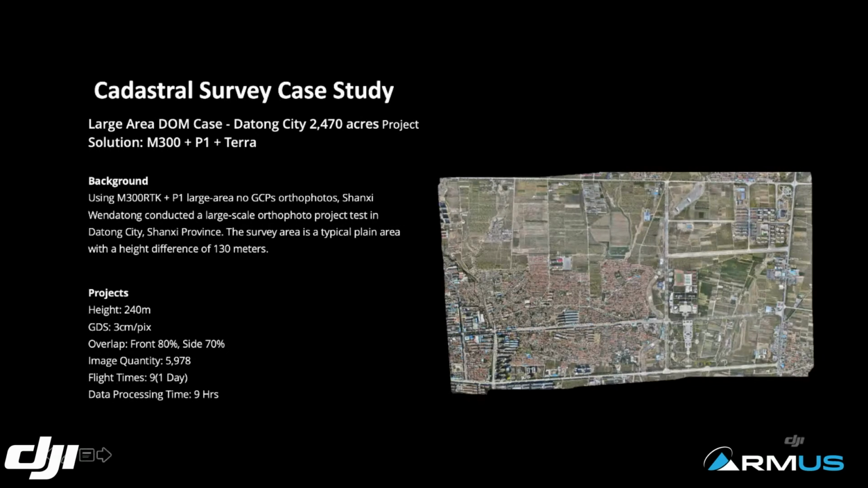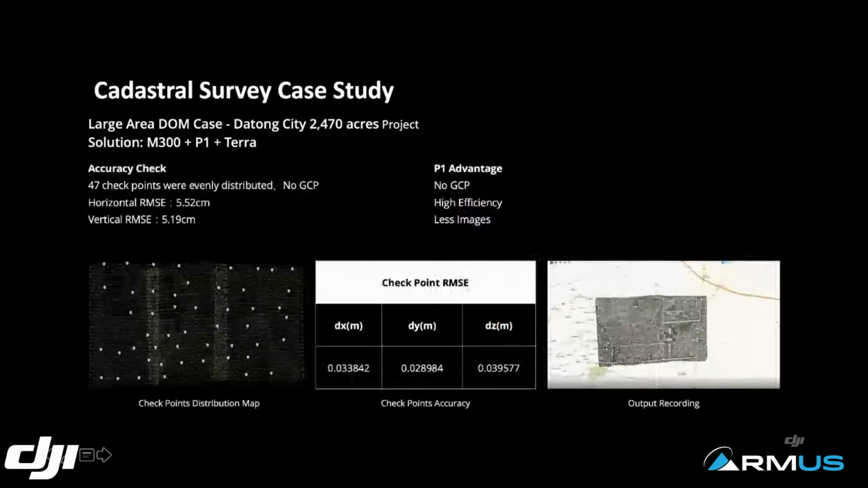As you can see from this one, it looks great, and the light is good because of the high dynamic range of the camera. That's another good thing about the P1: because of the high dynamic range of the camera, you can actually operate for more time, because the lighting condition will not affect it as much as other cameras.